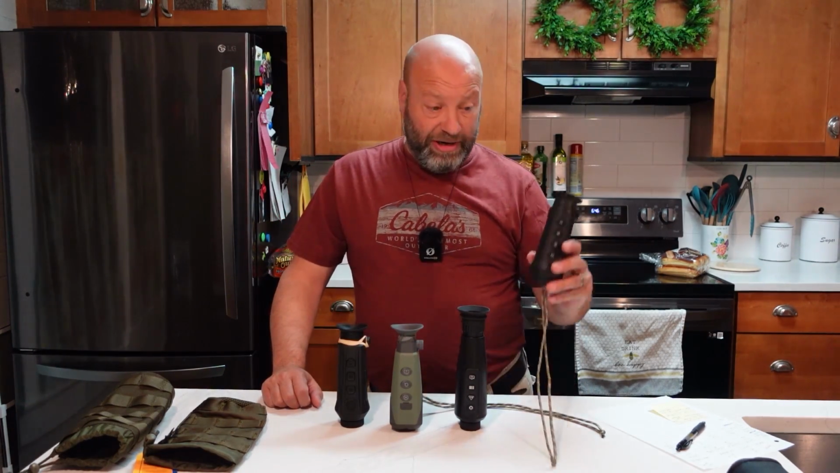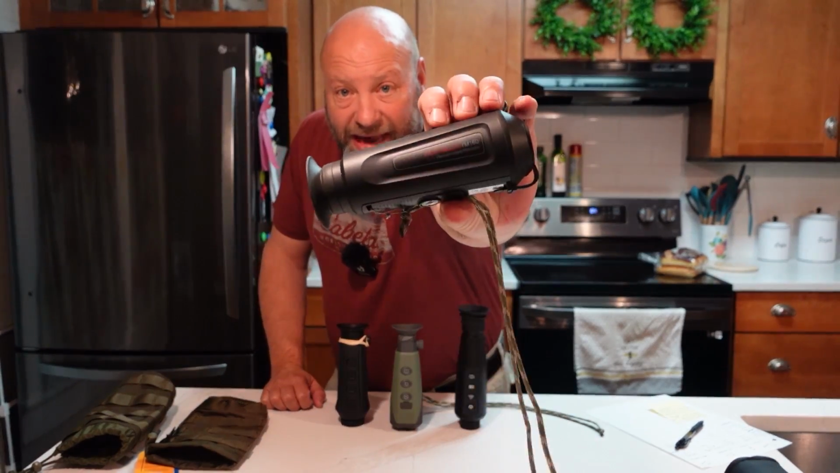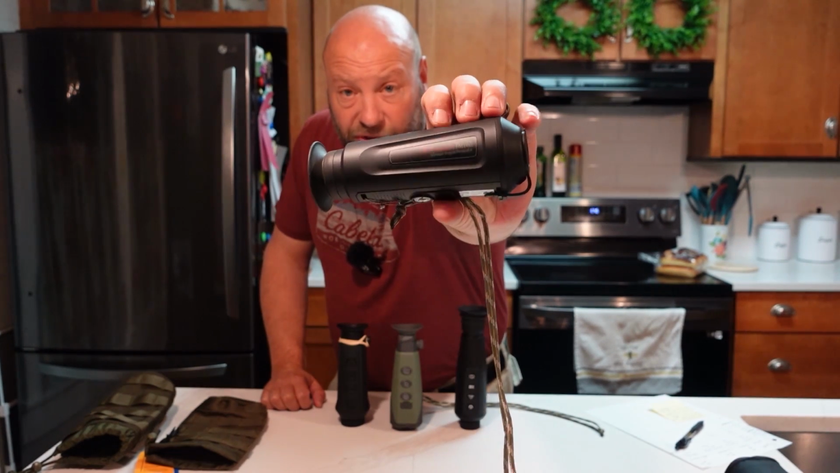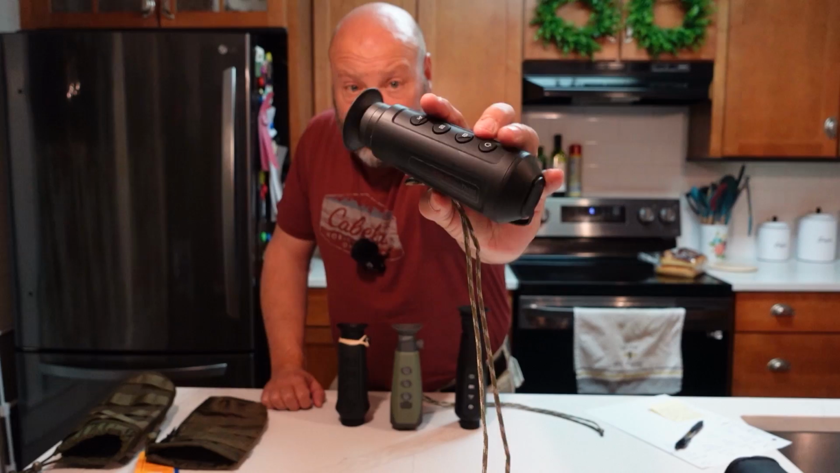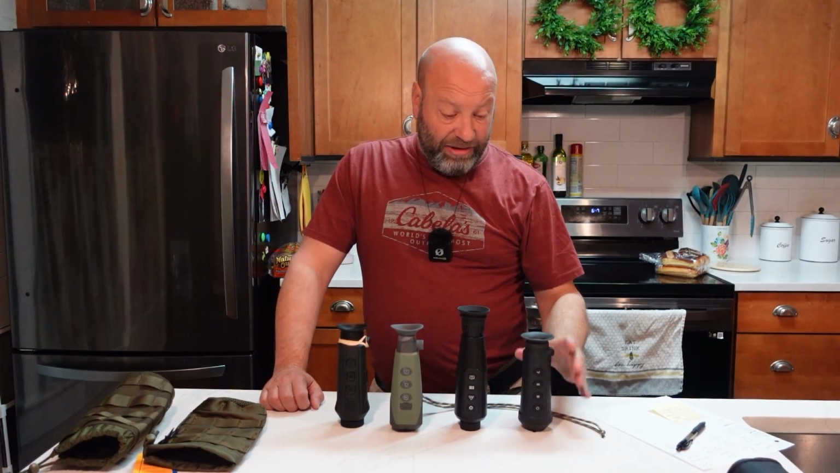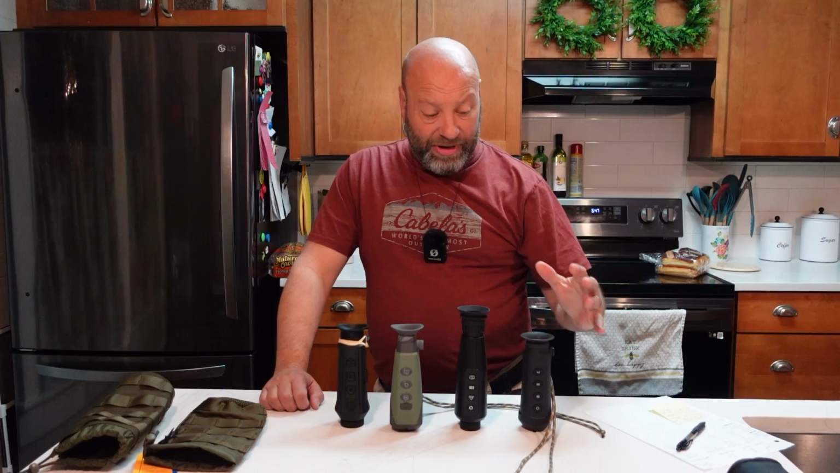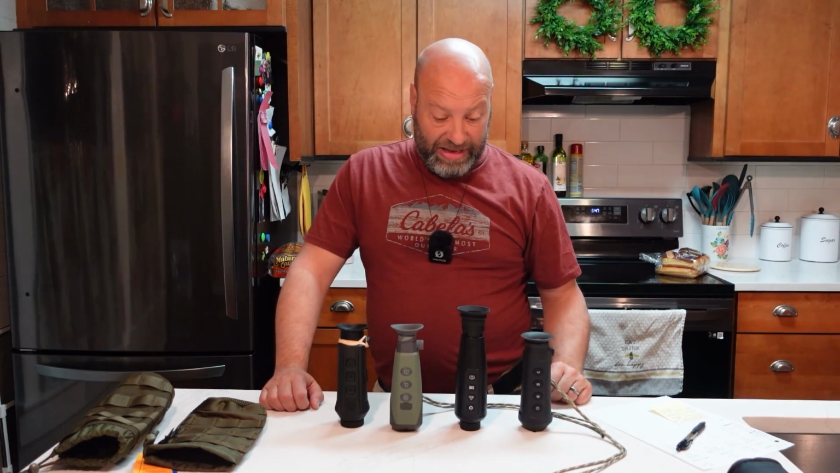First off, as far as resolution, right here, this is the AGM Micro TM160. This is a 160 by 120 resolution camera by AGM, and it is an excellent thermal. We bought that. It's our first one, the simplest, lowest resolution one that we have on the table.